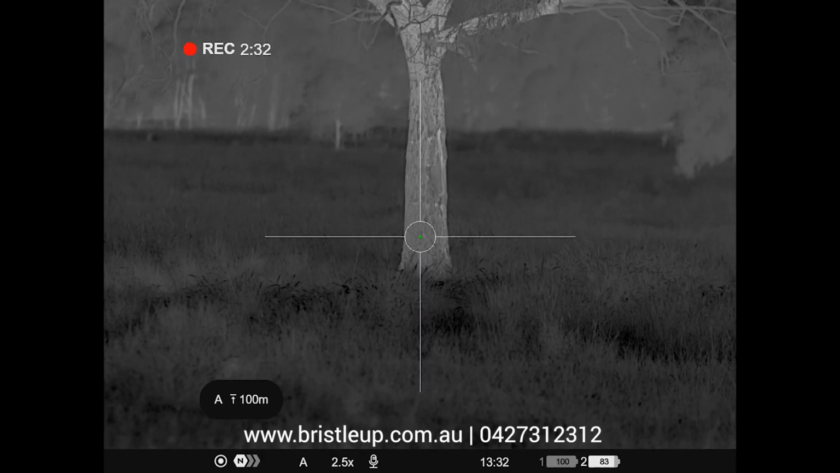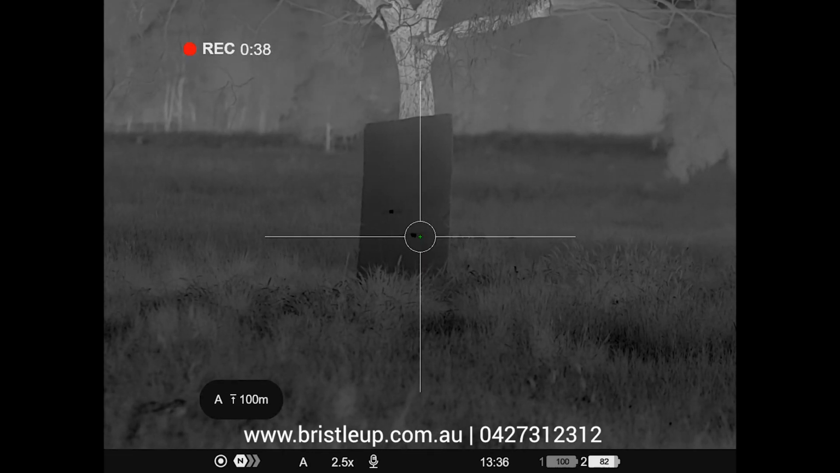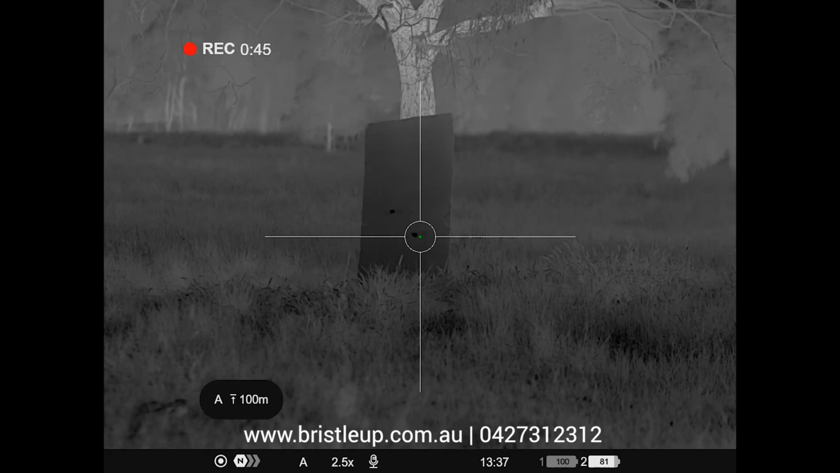Now, you do want to make sure that your target is fixed down securely, otherwise you will have some problems zeroing it, like my target has just blown over there, the wind's picked up. But you want to make sure that during the entire zeroing process your target doesn't move, otherwise you're not going to have a fun time. Now, depending on your preferences, the conditions and what you're using as a target, you might want to adjust your contrast and brightness or your color palette so that it better suits your needs.